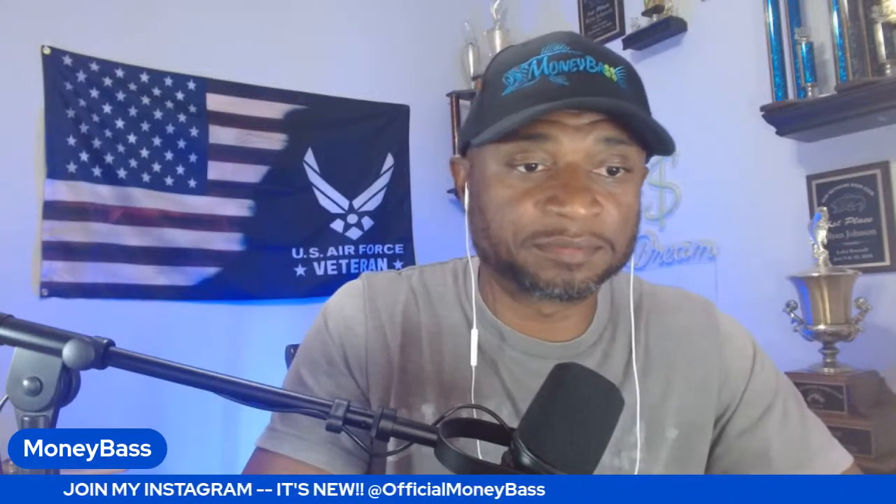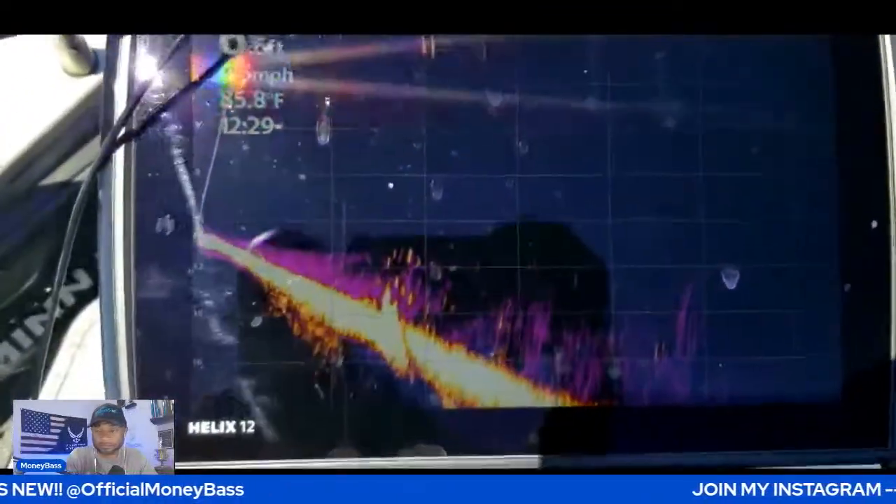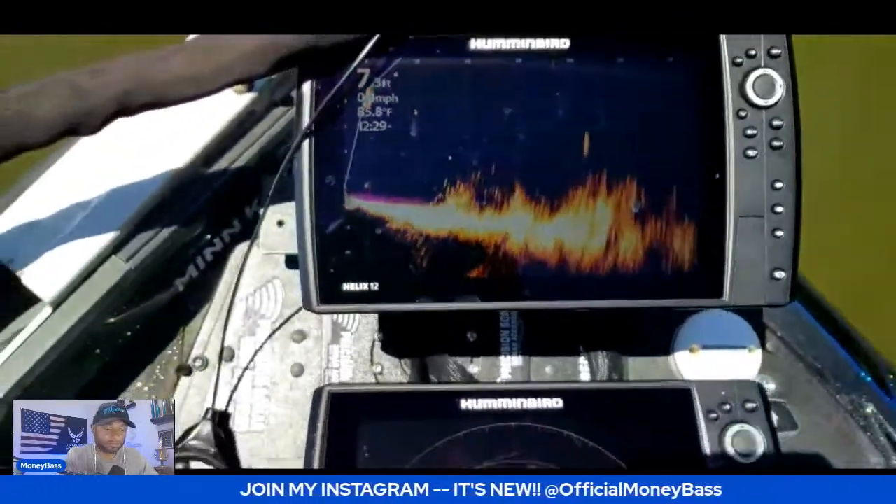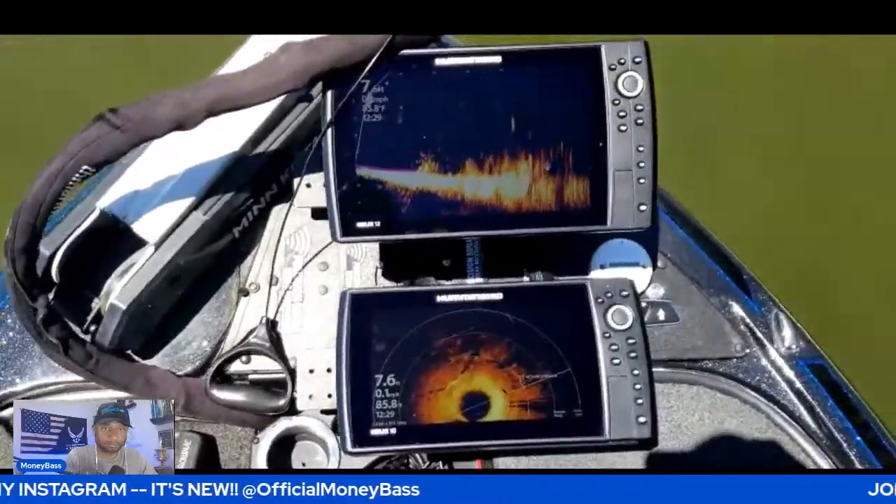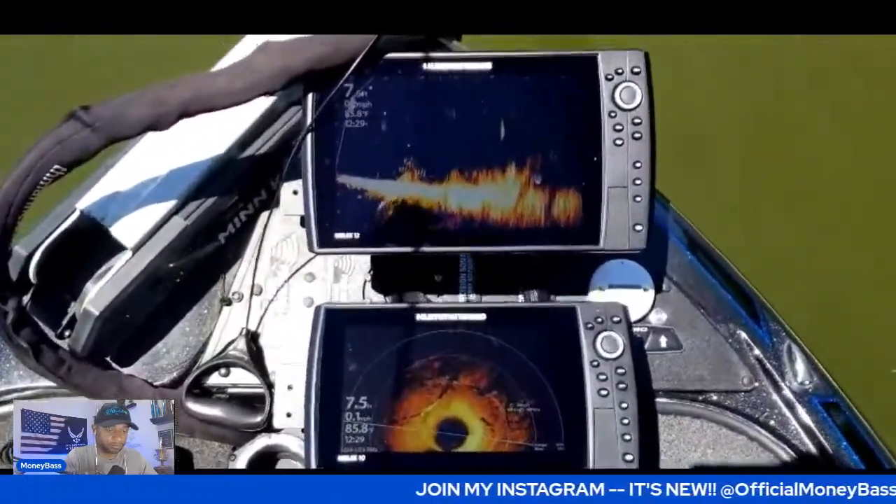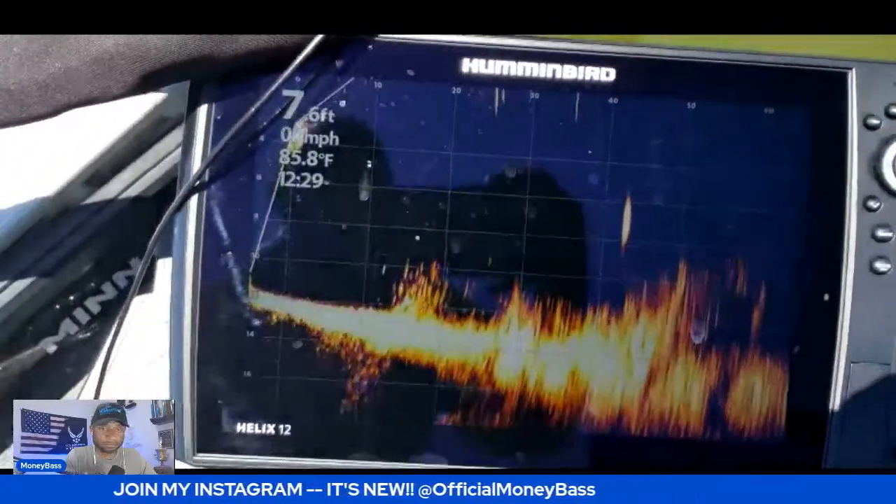All right, here we go. Mega Live. You can kind of see that same structure. There you go. You see the fish in there moving around. Just got to get them out of there. I got pulled down in there and broke off. It was a decent fish. Didn't get a chance to see it, but I wish I had got that one to the boat. But there you go, guys. If any of you are interested in seeing what kind of cover and structure.